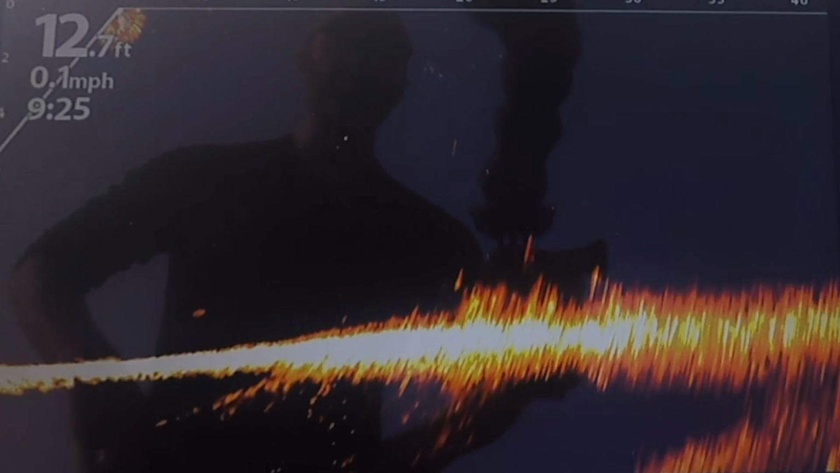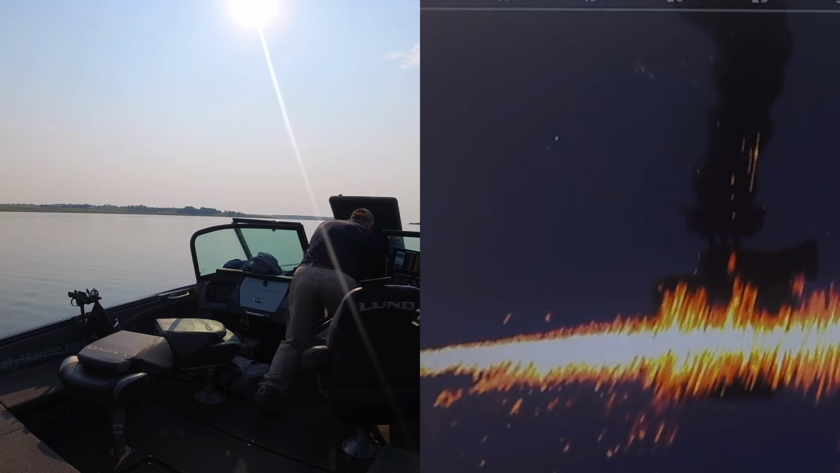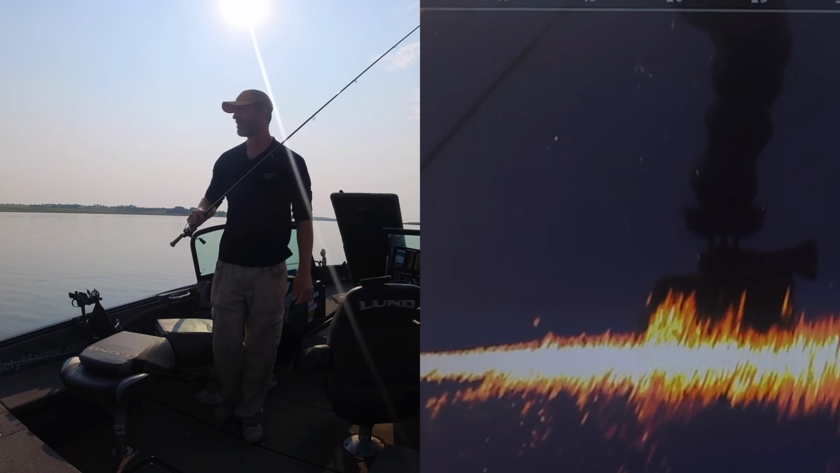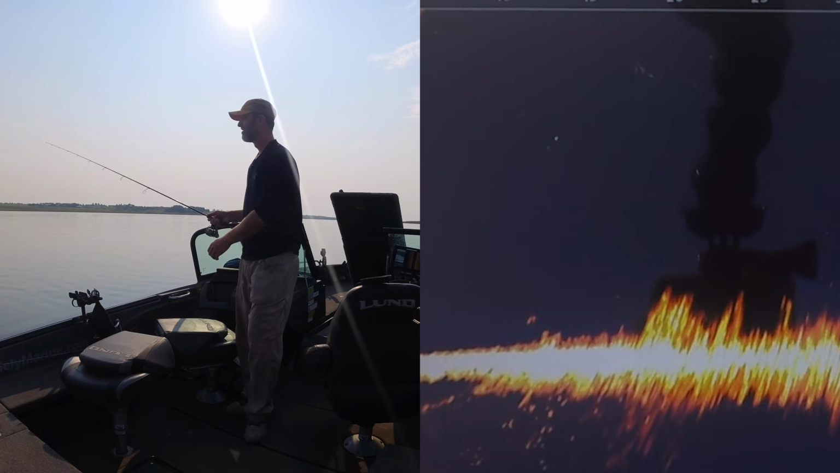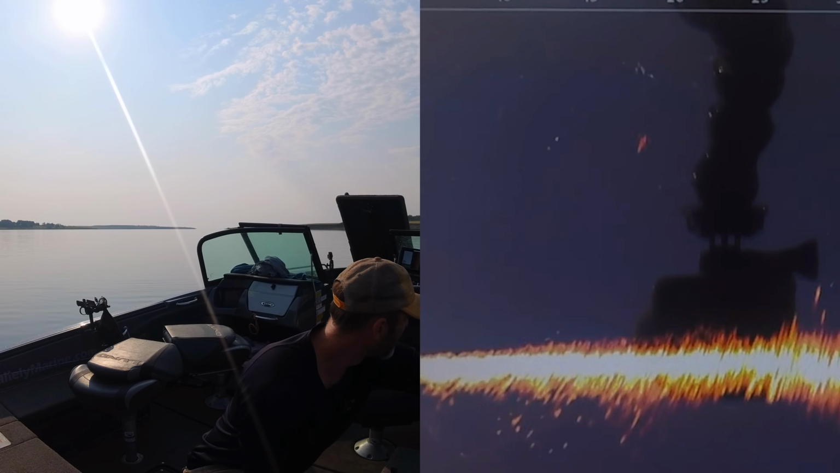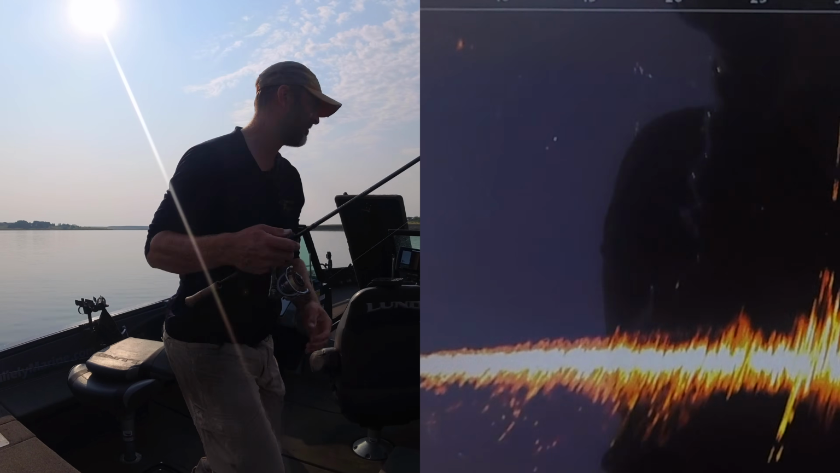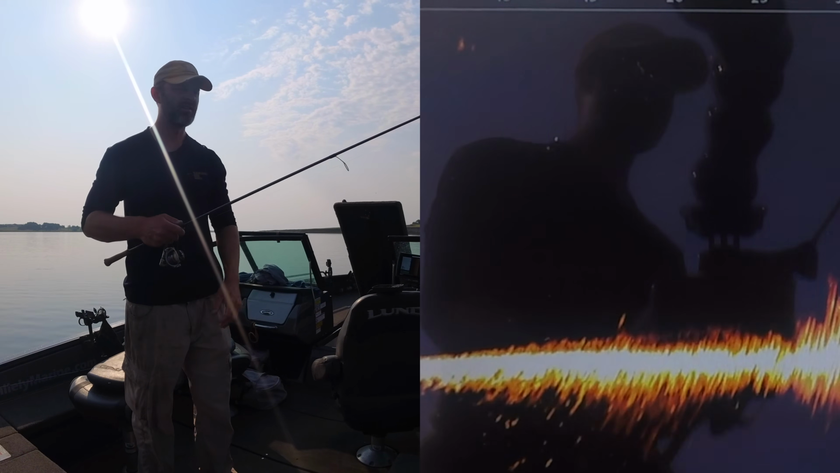That looks like some fish swimming in the weeds. Let's try to catch him. Only 20 feet away from me, huh? We'll just toss the swim bait out there quick. Just like one little patch of weeds there. With a few fish that have been in the area.